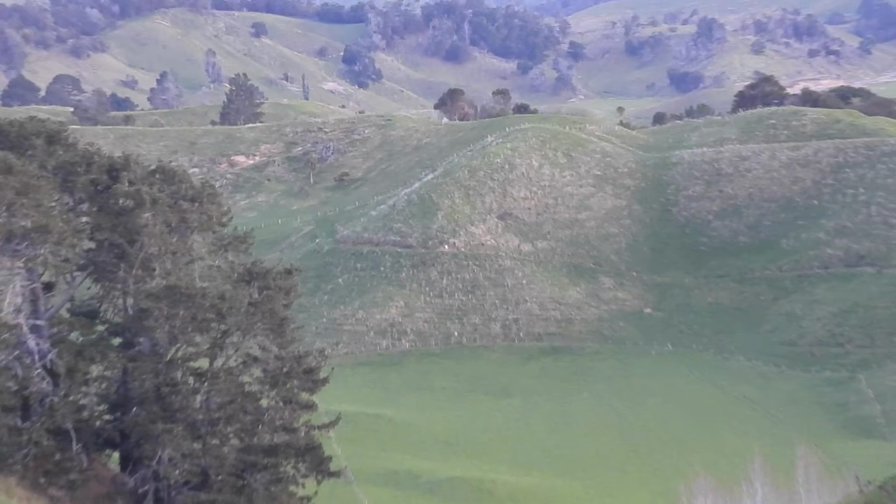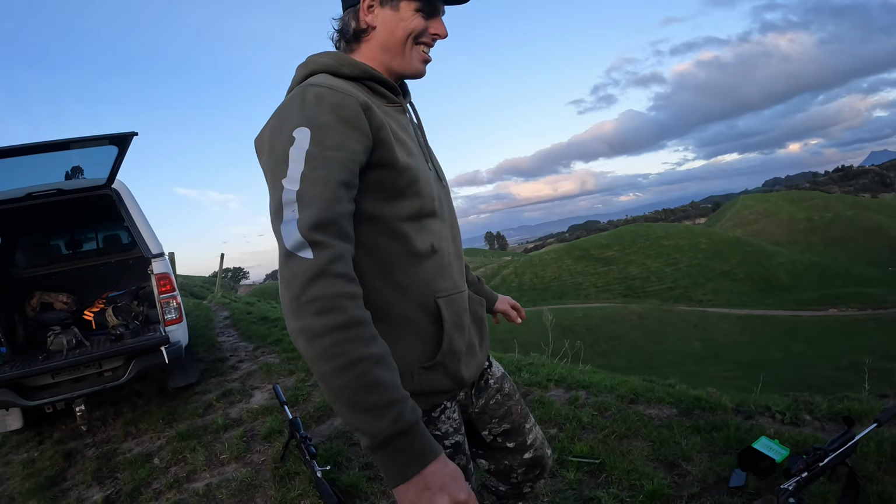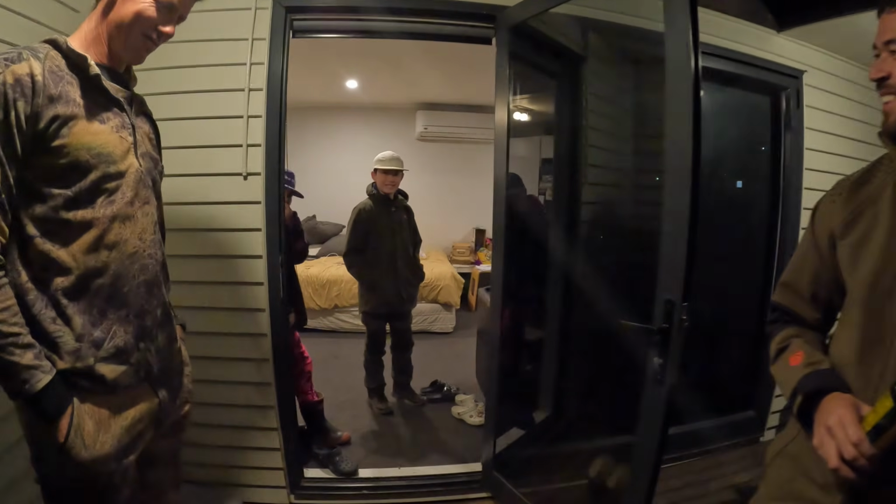So that's just shy of 1,000 yards. Oh, I can shoot that far. I just need to sight my gun in good enough to do that. Yeah. Sweet. Okay, so it's hunting time now. We've checked the guns, they're good to go. We've loaded up the ute and we're going to meet up with a guy, Brandon, and his family. I think they're all coming for a look with us.